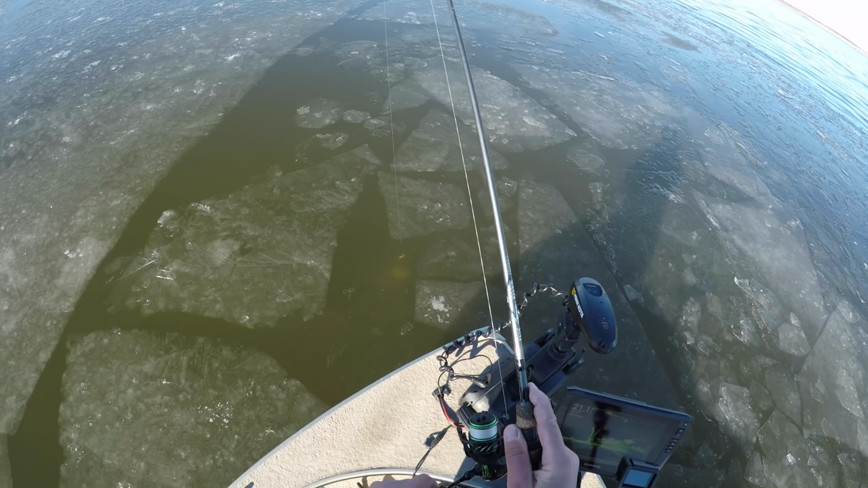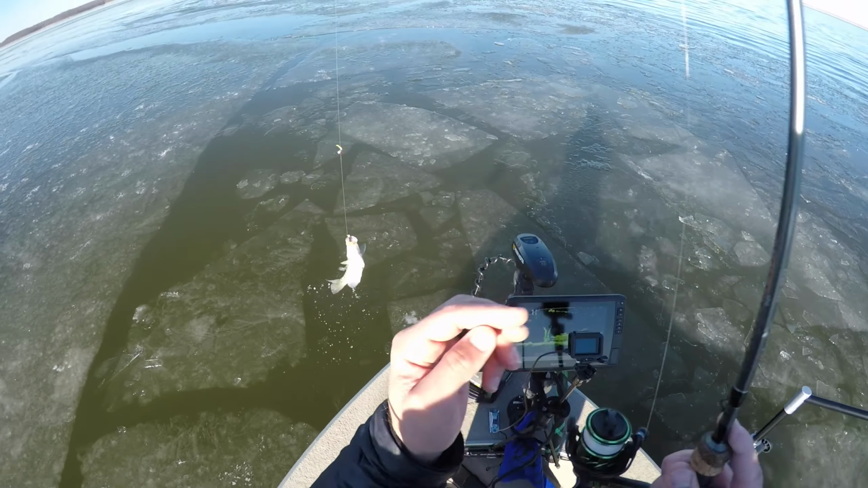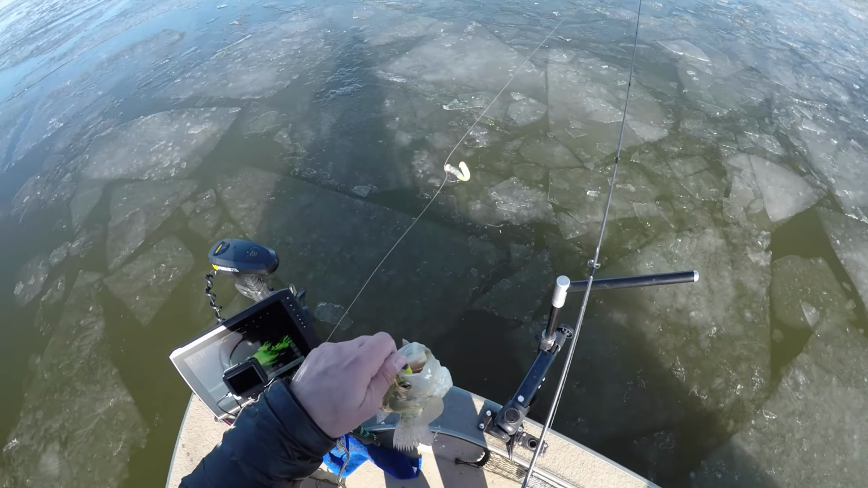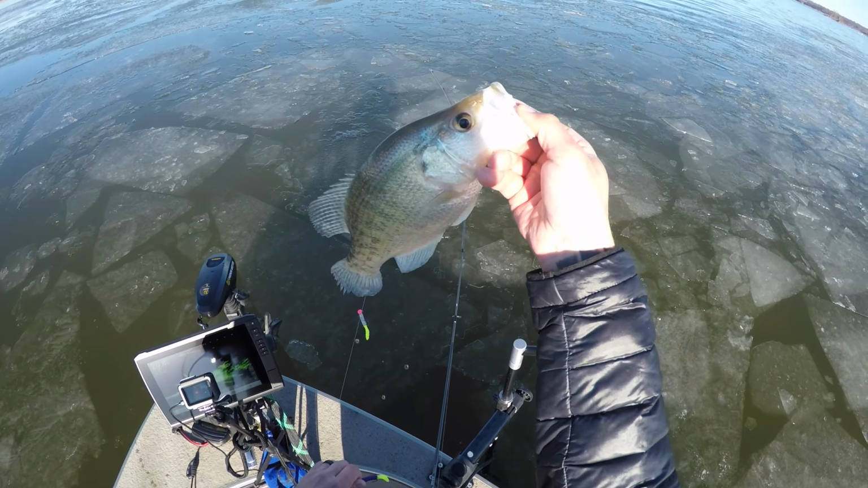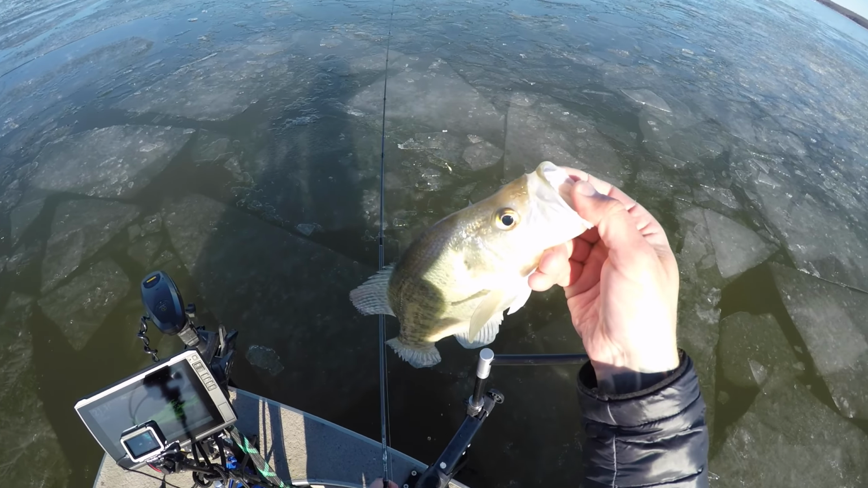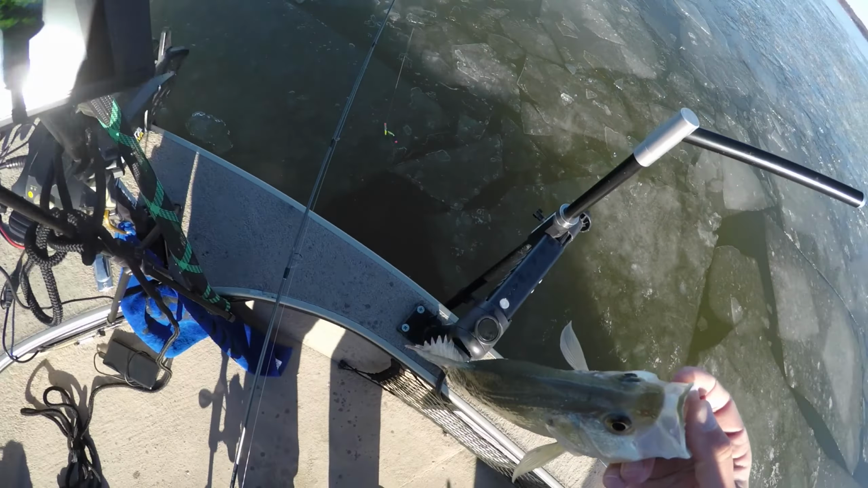This one definitely looks bigger and feels bigger on Livescope, and it is. It's a tank. Your standard Kansas wintertime 13-incher, and we will box that one. So, yep, that's the program.